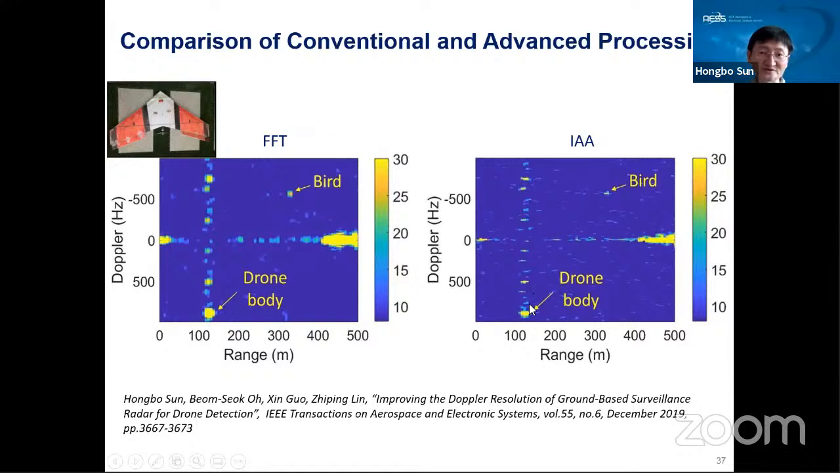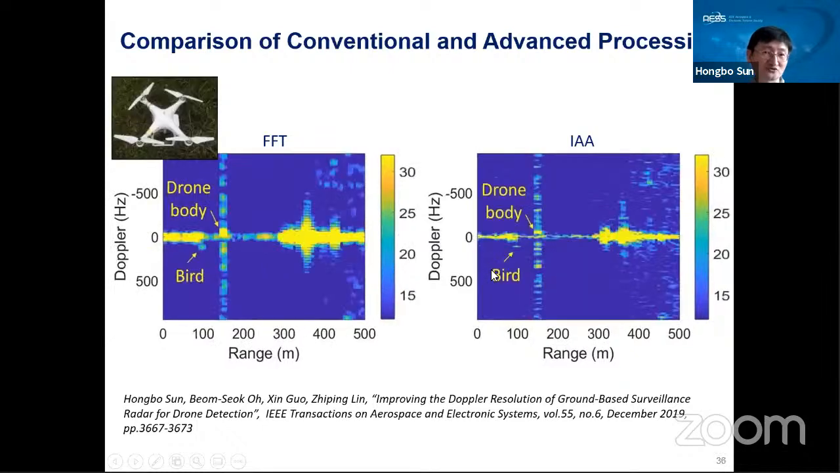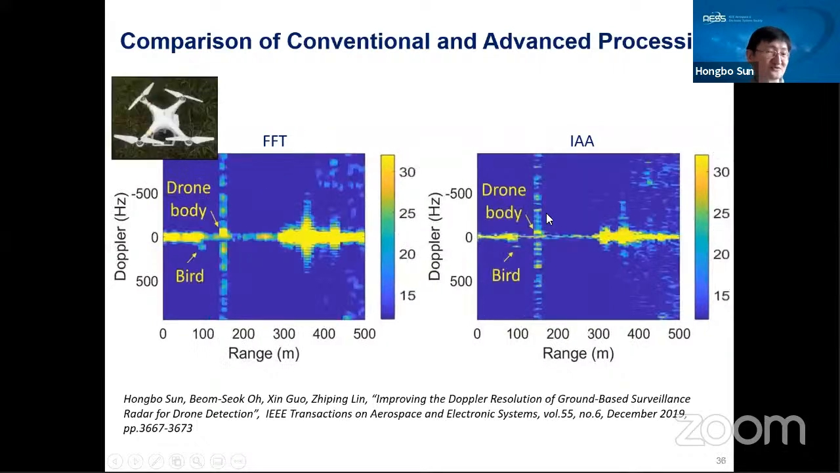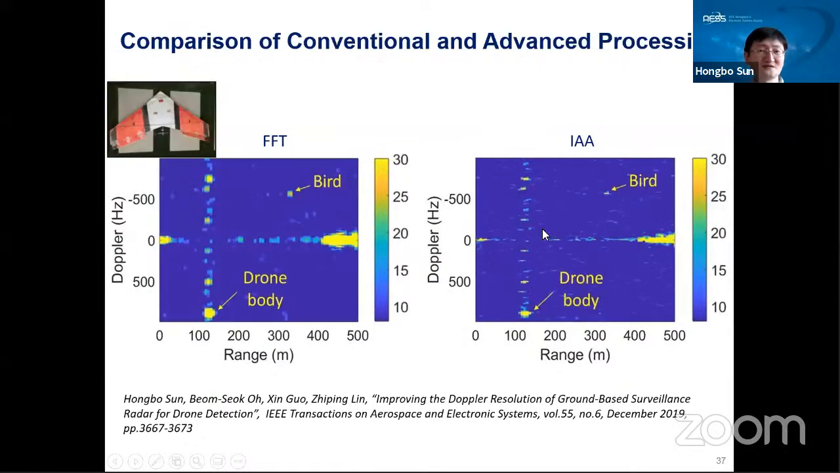Also in this IAA result, it's much clearer with much higher resolution. This is because the rotation speed of the fixed wing drone is much faster than the rotary wing drone. So we compare these two results. From the micro Doppler signatures, we can easily classify which one is a fixed wing drone and which one is a rotary wing drone.